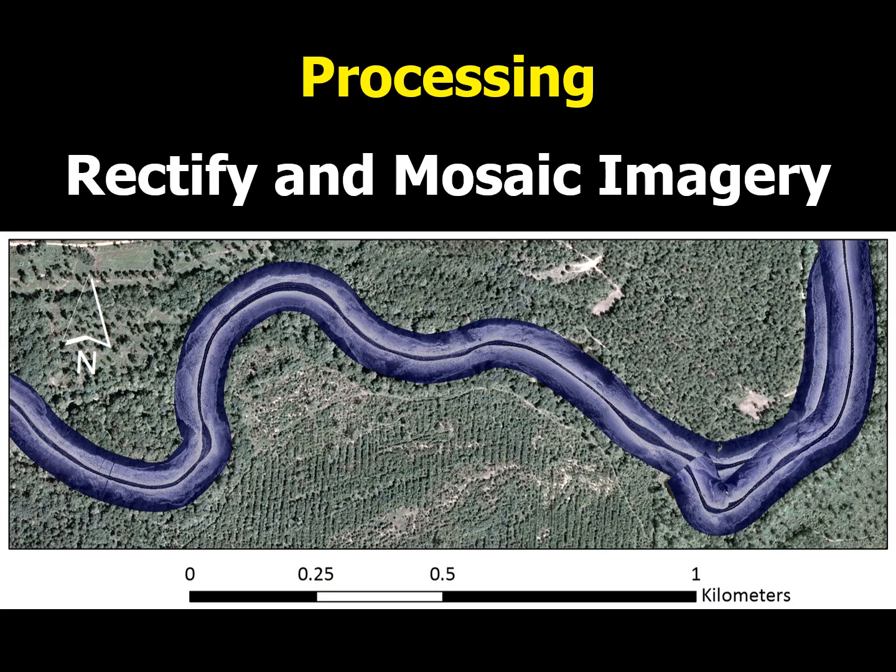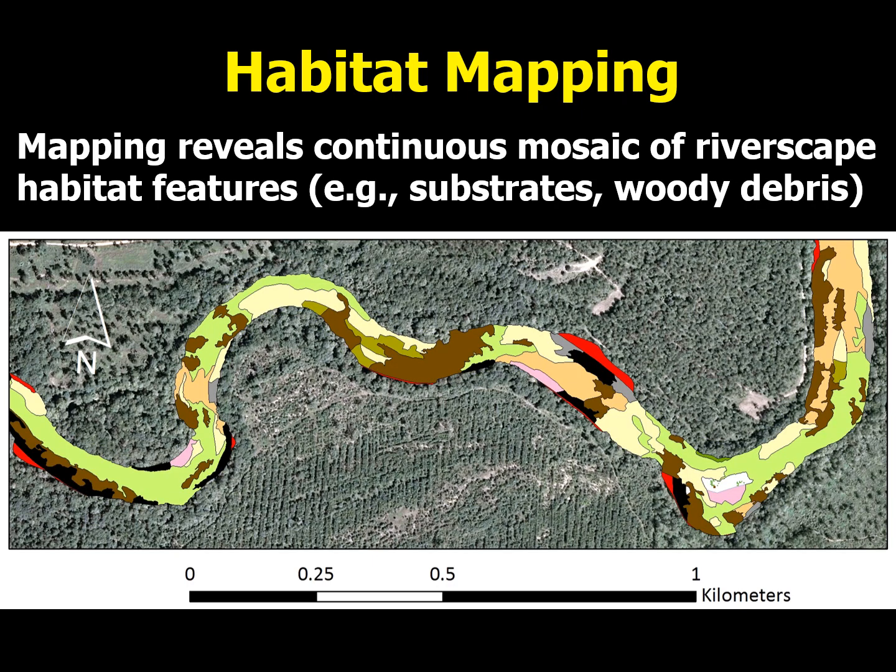Using software tools that Tom created for use in ArcGIS, the sonar screen snapshots were merged and rectified to produce seamless sonar image mosaics. At this point, the imagery could be interpreted, and features could be digitized and classified, producing a habitat map that revealed these features across the landscape.